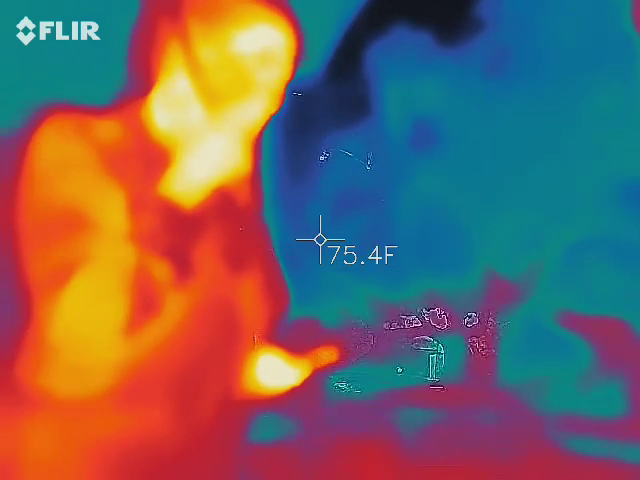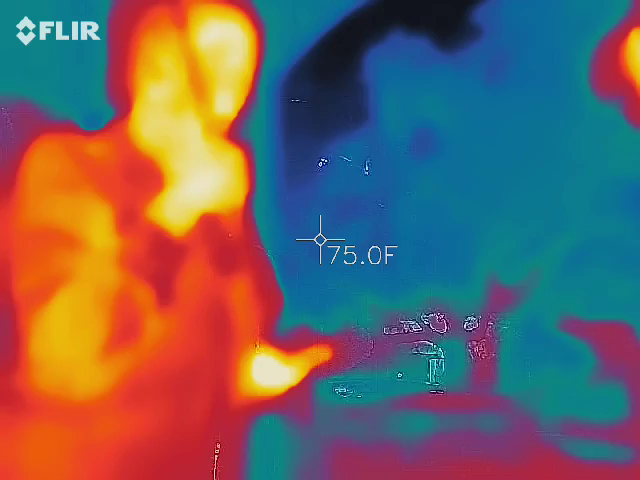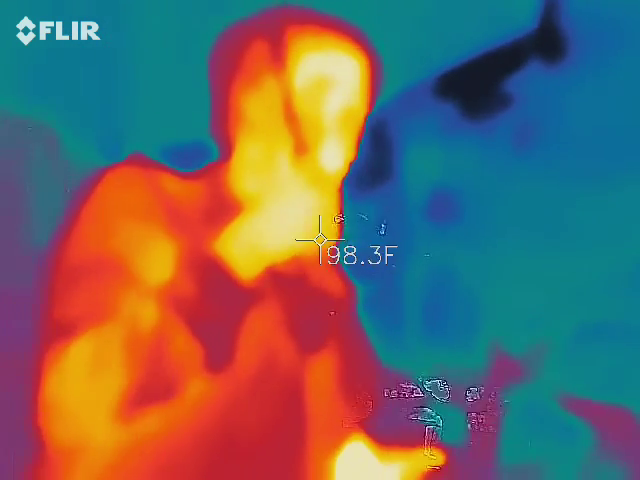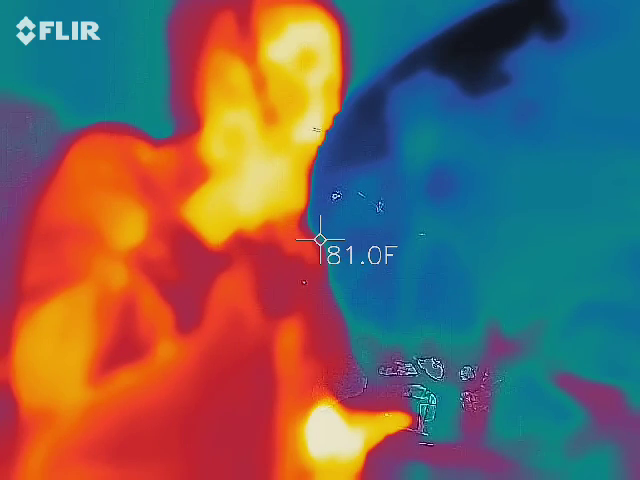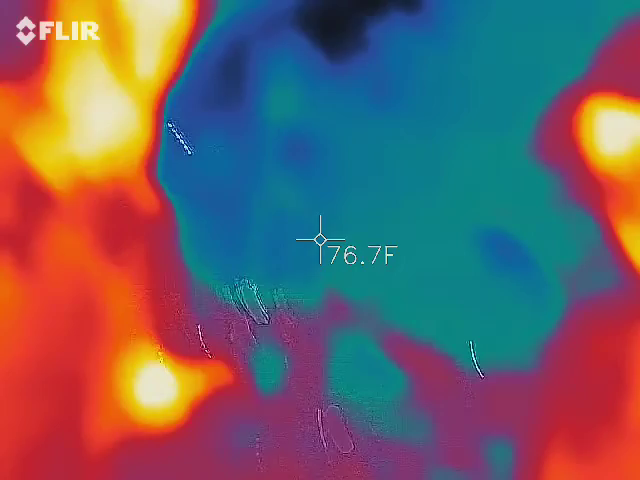So it's complete garbage, right? Makes no sense whatsoever. Shut that off for a second. So I caught an EVP a little while ago with that specific app, and I'm going to show you how clear it comes through. This is probably one of the clearest EVPs I've ever caught, and I've been doing this for over a decade. As soon as I find the damn thing.